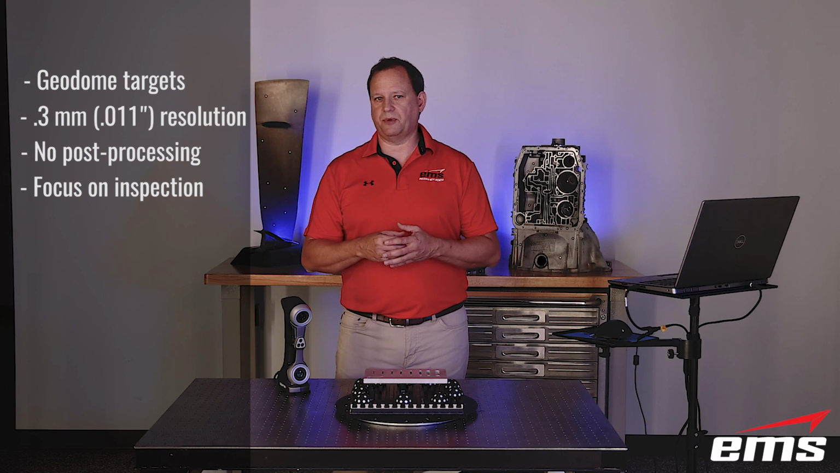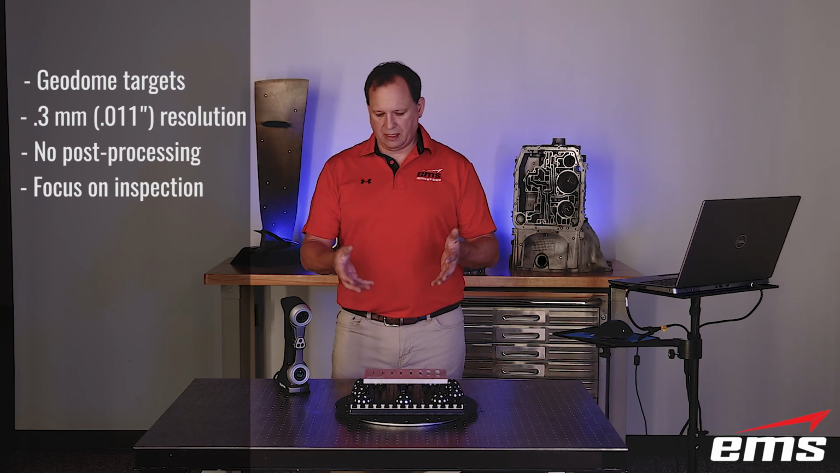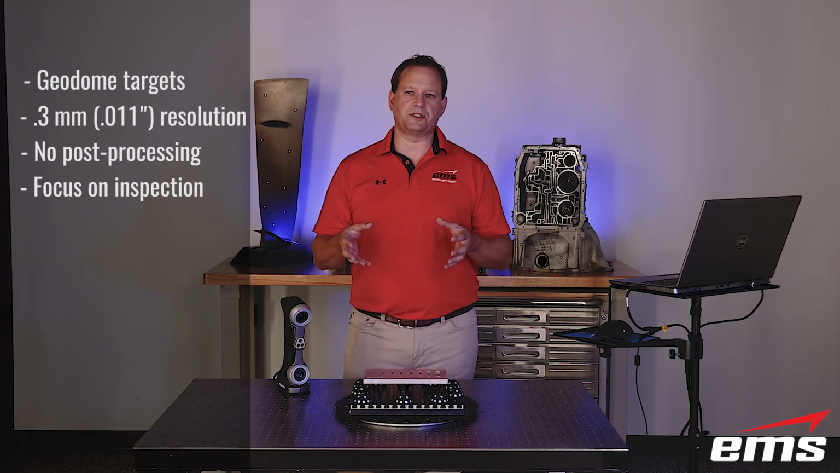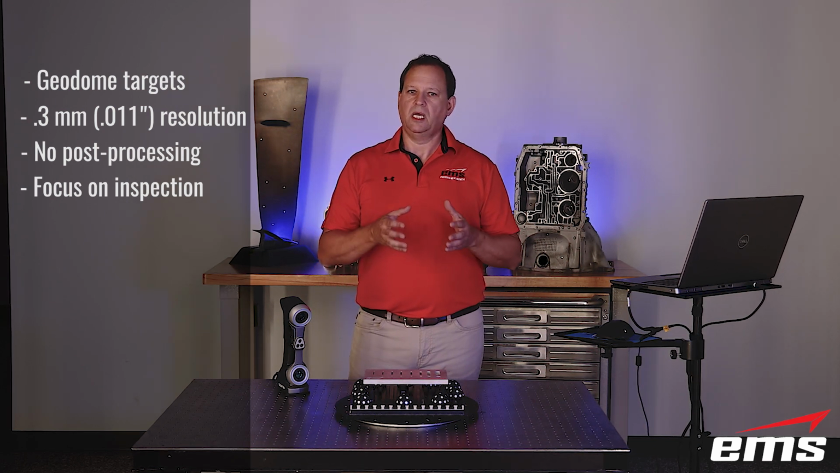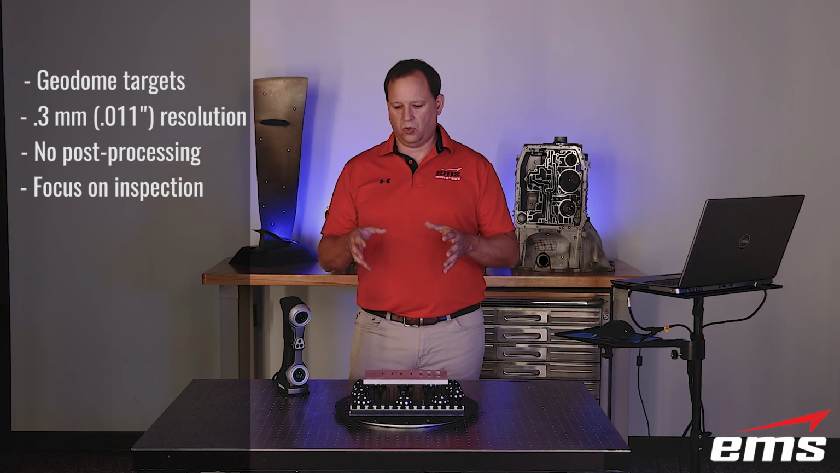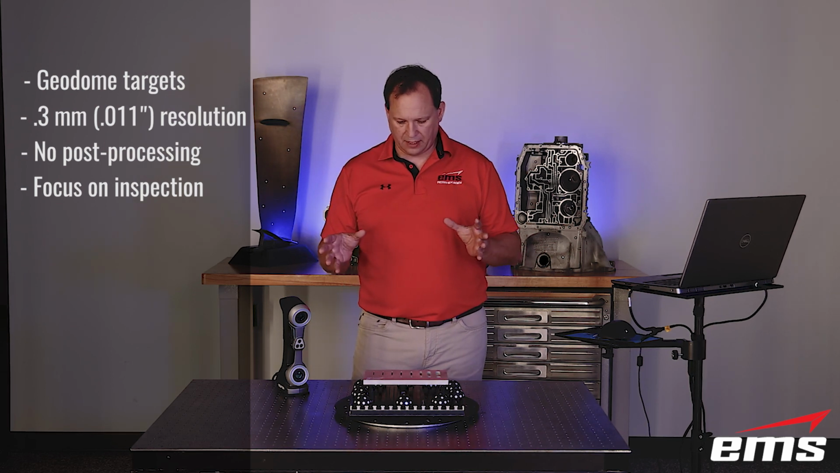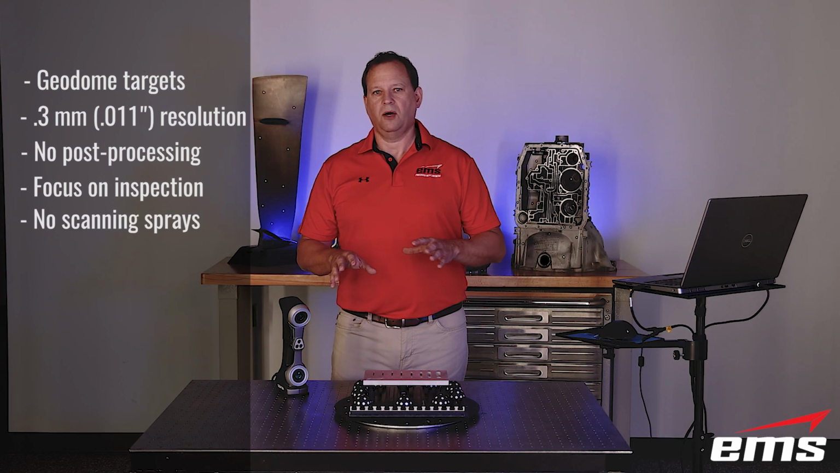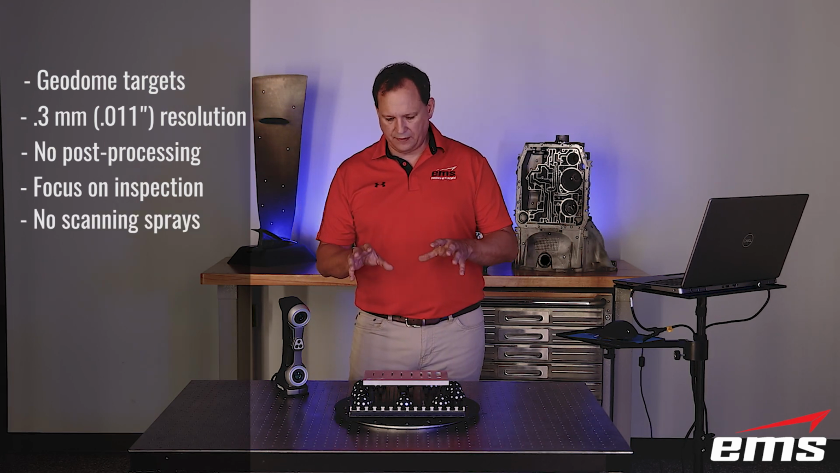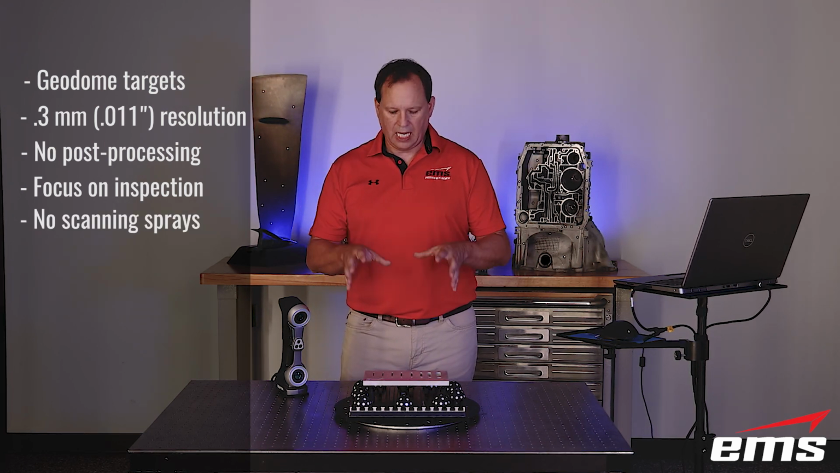Of course, like I said, it applies to reverse engineering too, but with reverse engineering, you can get away with a lot more if you just can't get good data on a hole. But if you don't have good data on a hole for inspection, you're out of luck. Also, we're not going to apply any kind of dust or spray or any kind of finish, developer spray, those types of things, on this part.